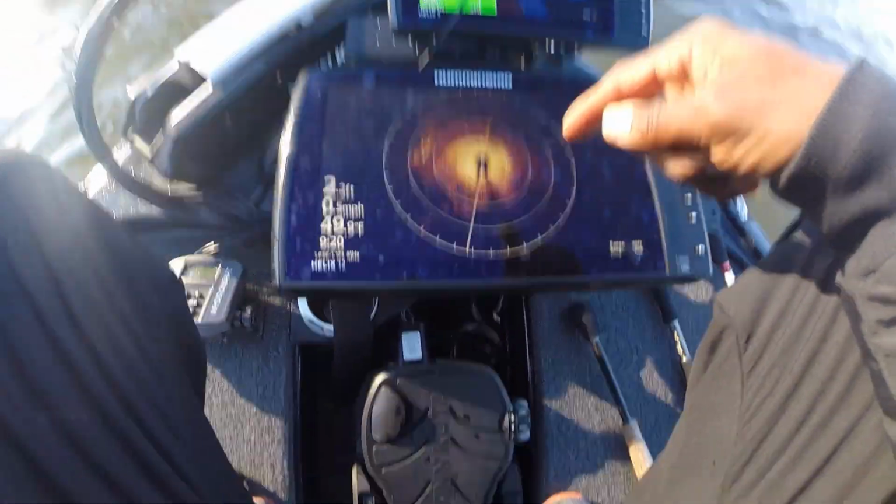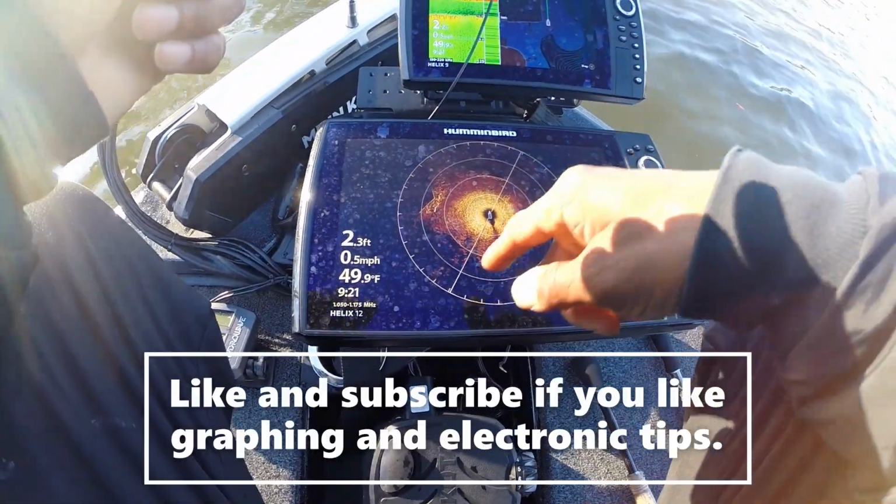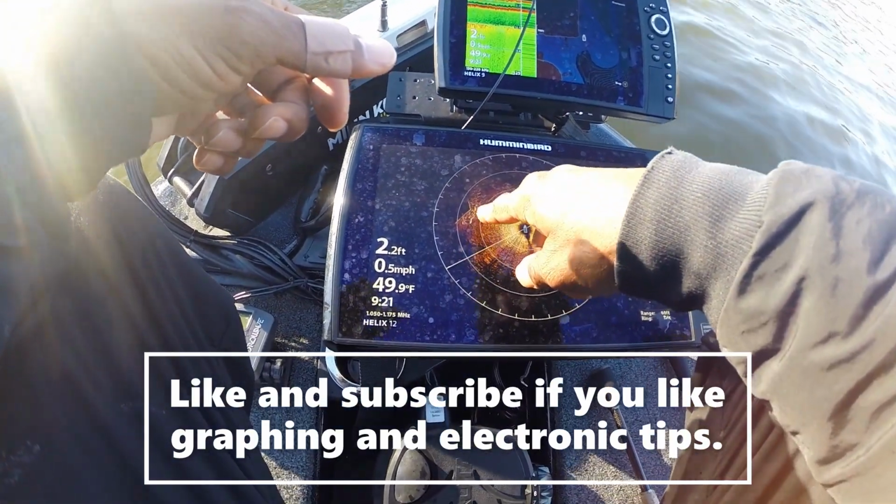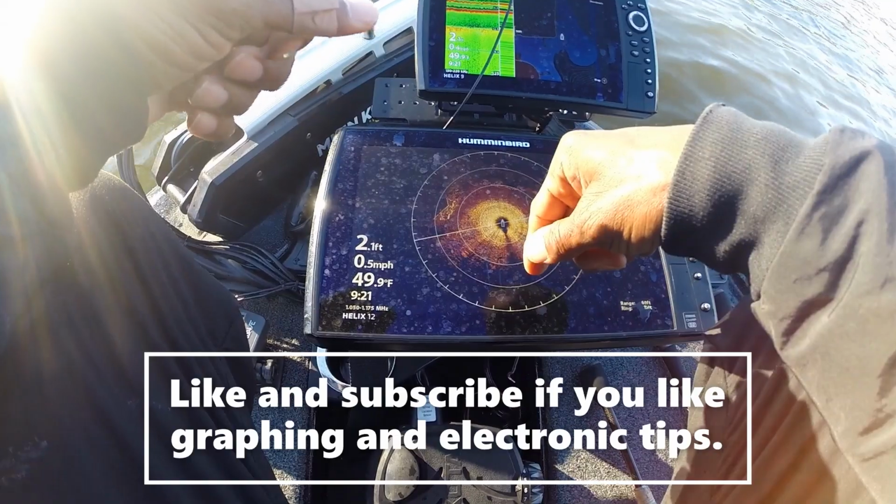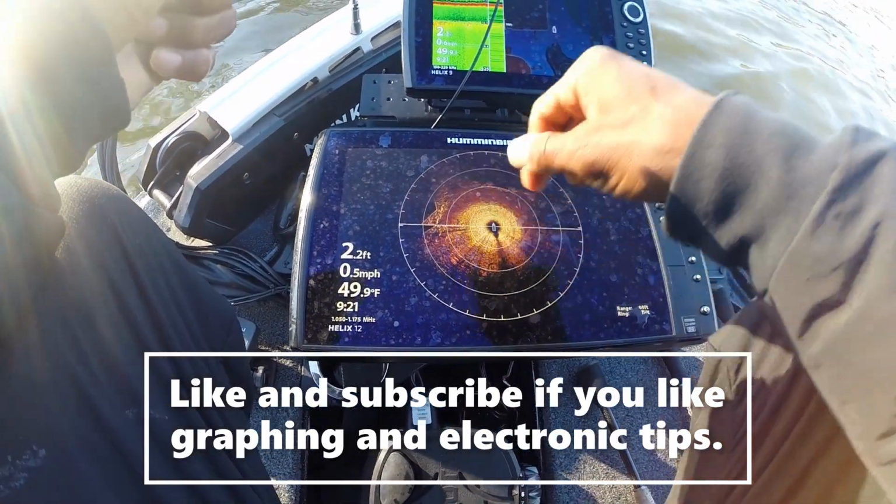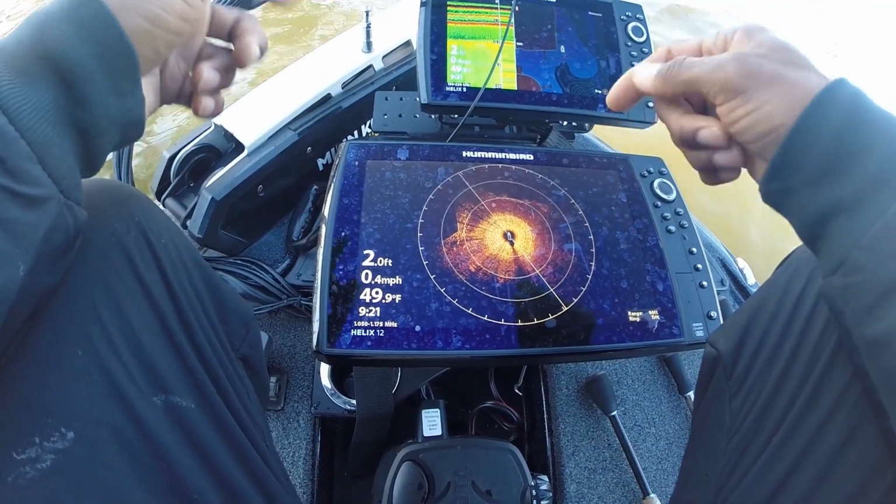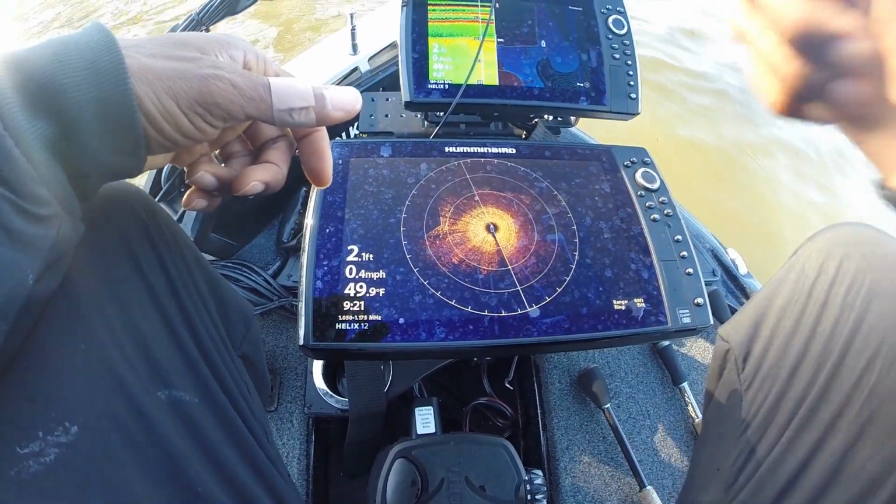All right, I was coming through here on that crankbait. The fish I just caught came right over here off of this seawall. It's kind of a shell bed or something over there. But I saw that on the 360, threw that crankbait through there, pulled it through there a few times, and there he was.